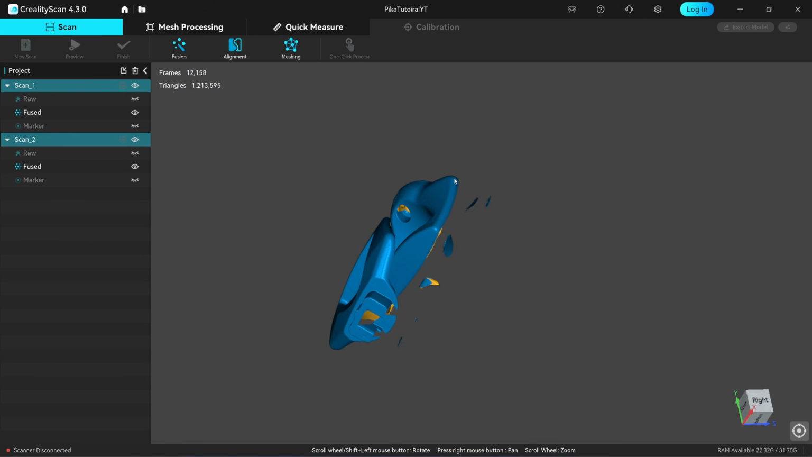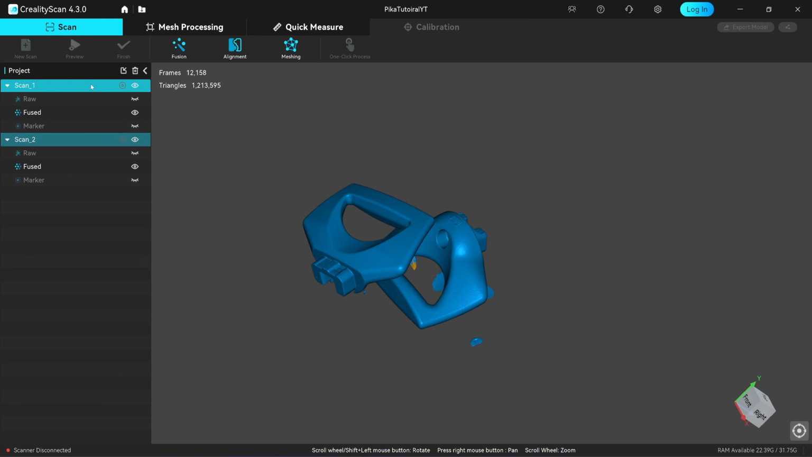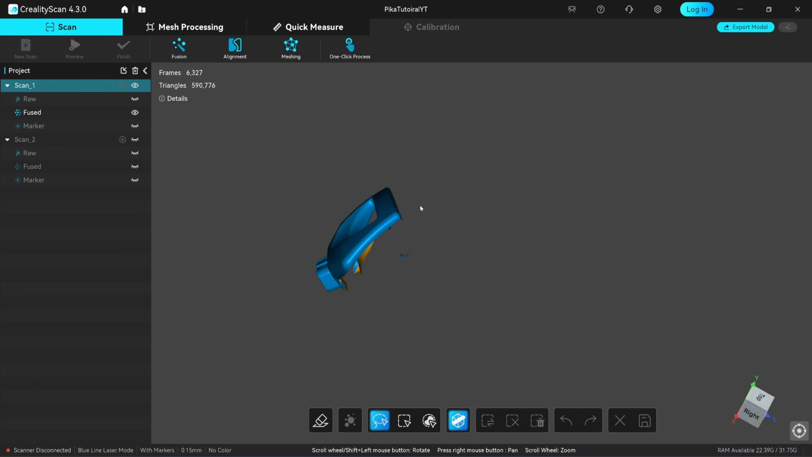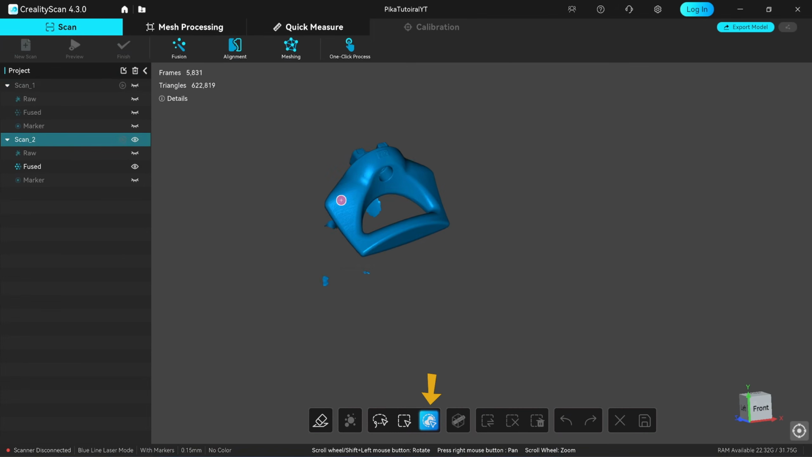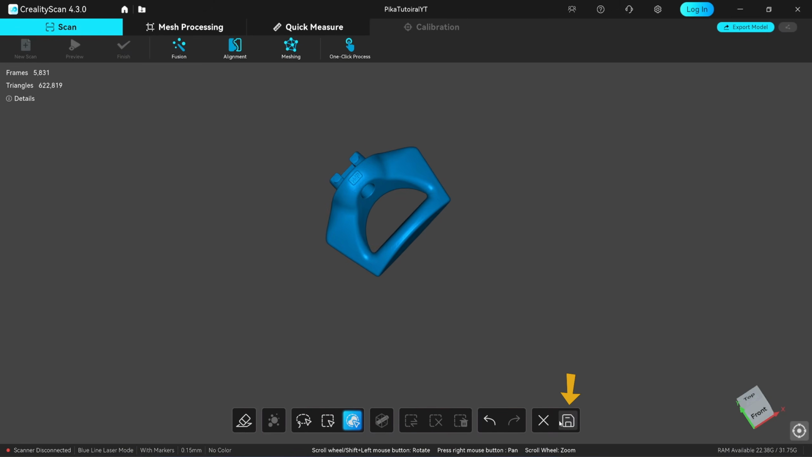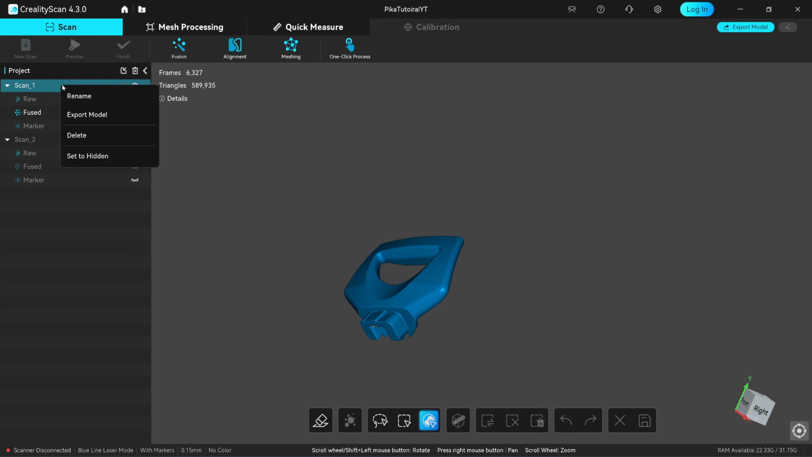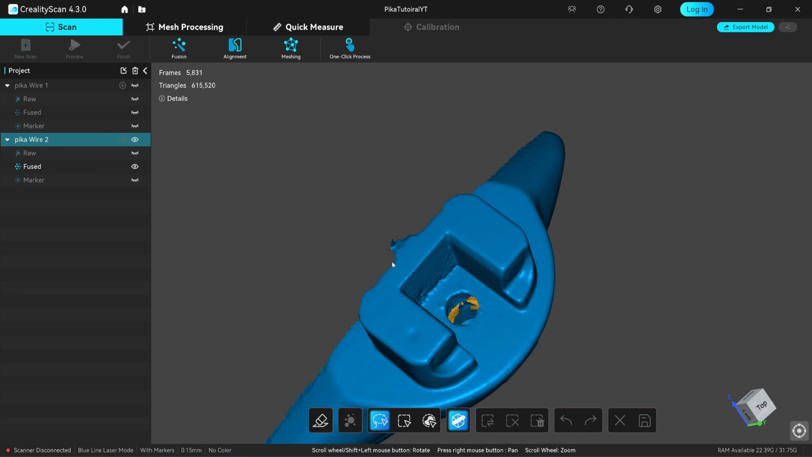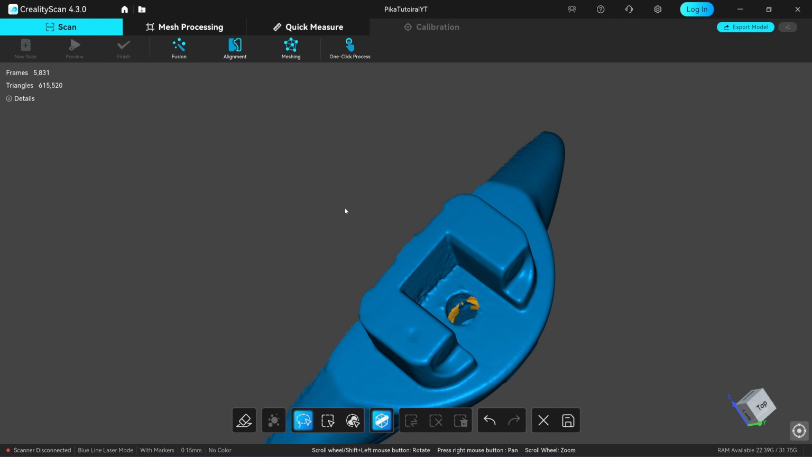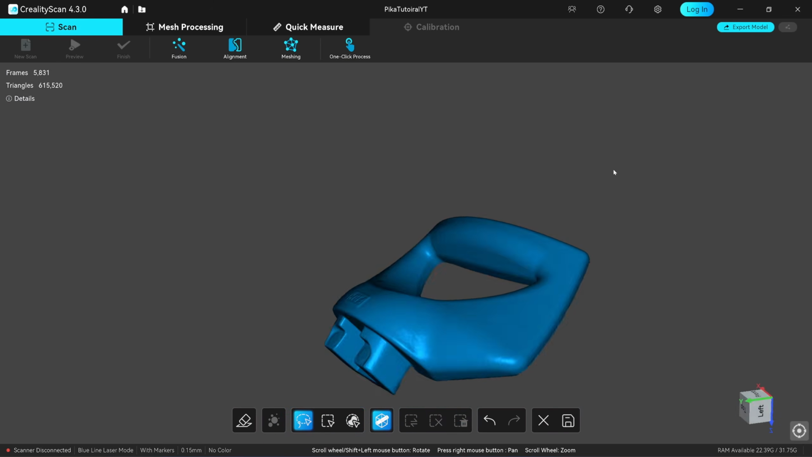Fusion brings out all the detail, but you will likely need to clean up extra data once more. Select the single body, click invert selection, and the rest will be wiped out instantly. Single body, invert selection, delete, and then save. You can also rename the scan dataset within the project.